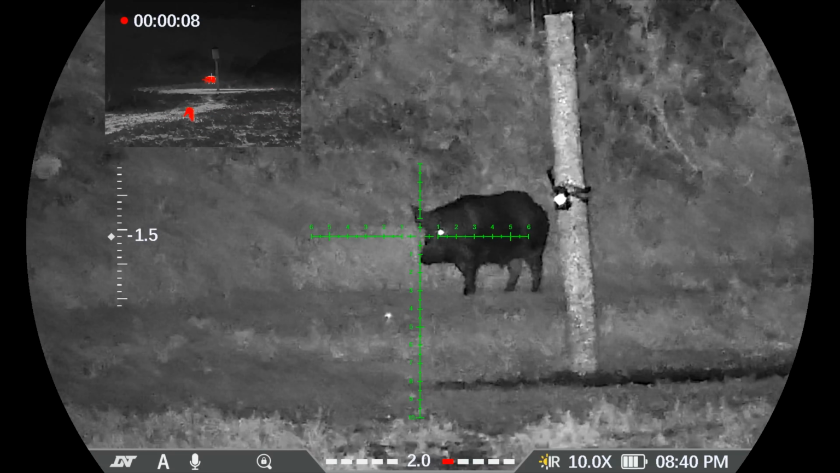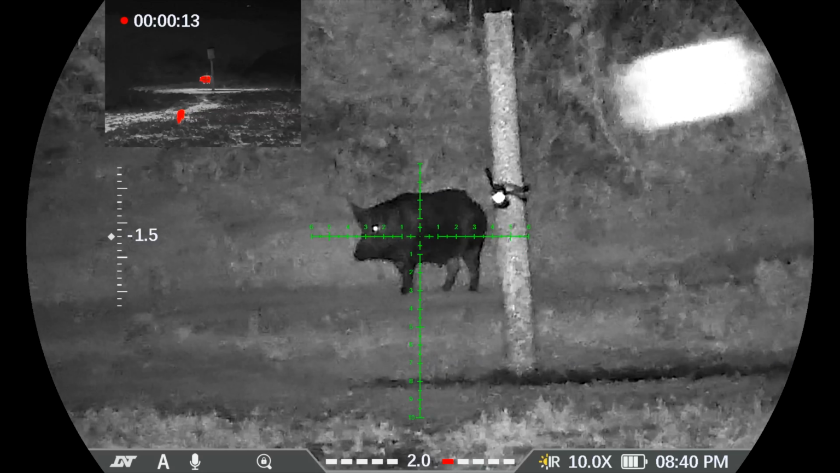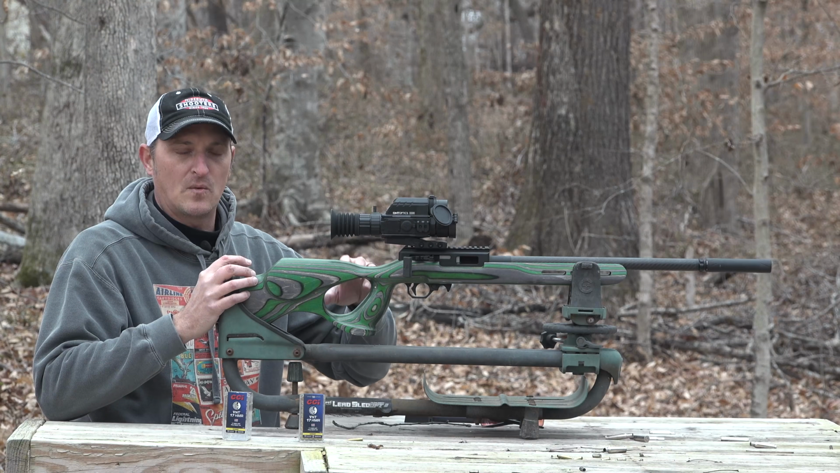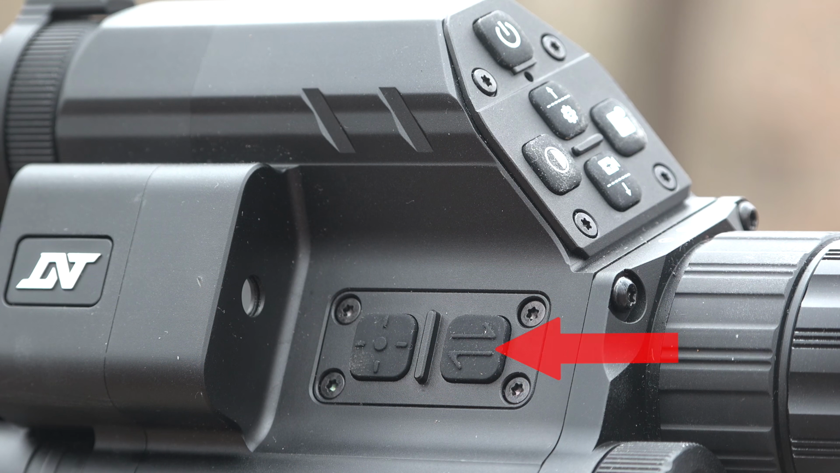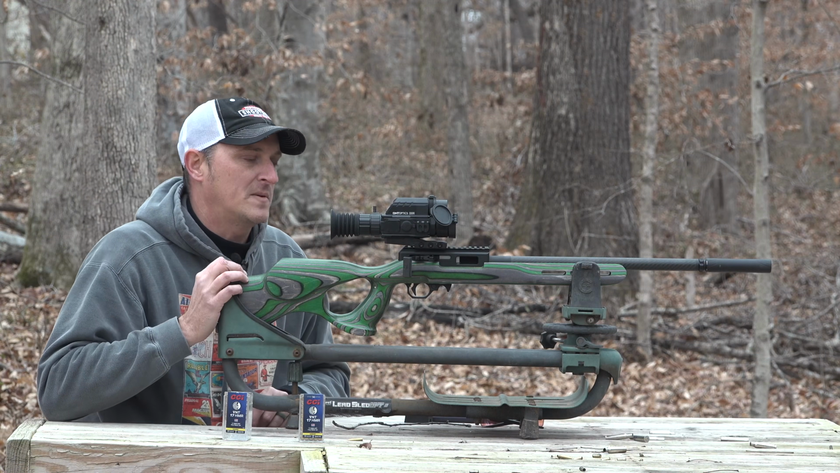This optic is so cool, it actually has a picture-in-picture feature. Right here to the left-hand side, which you can't see, but I'll get some B-roll of it, is your rangefinder. It has a built-in rangefinder that will range up to 1,000 meters. The other button right beside it will switch between your thermal or your daytime and nighttime, depending on which one you want your primary scope to be.